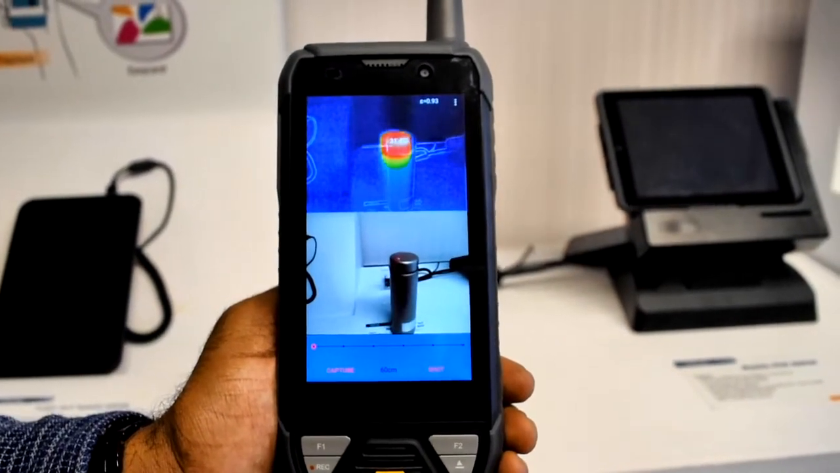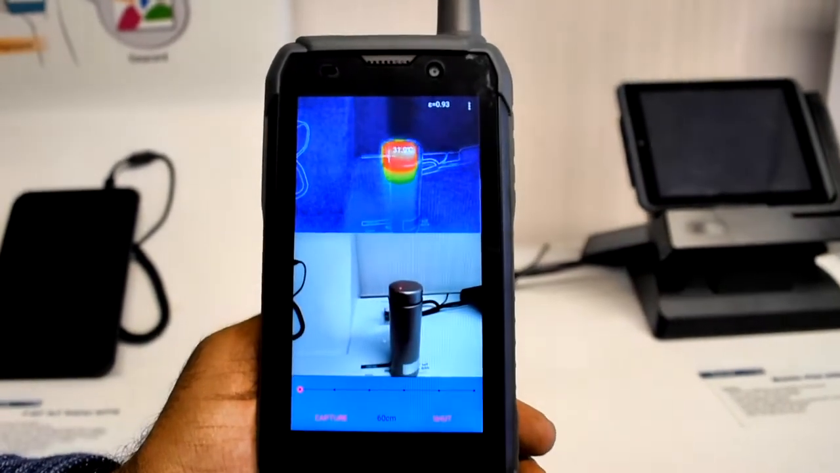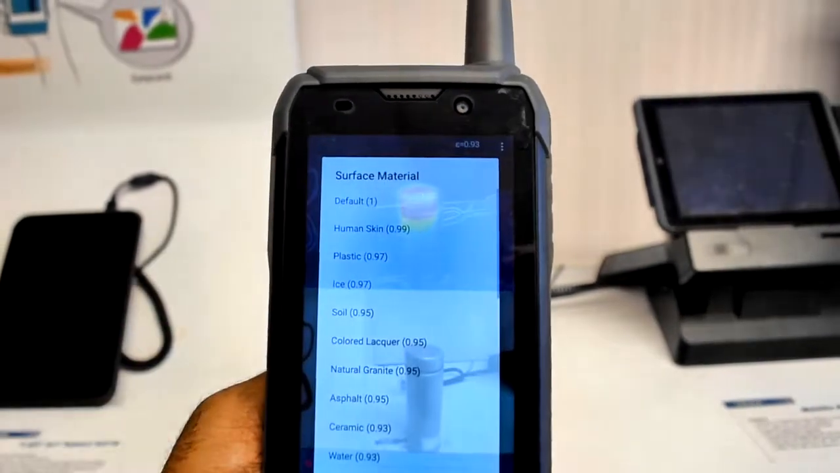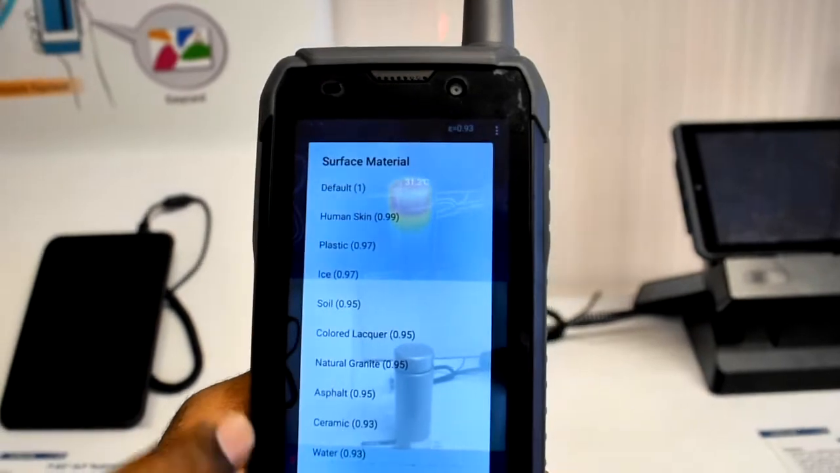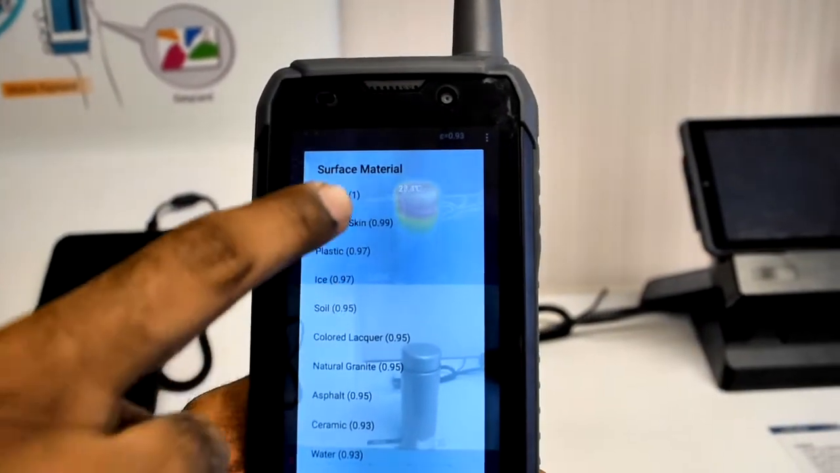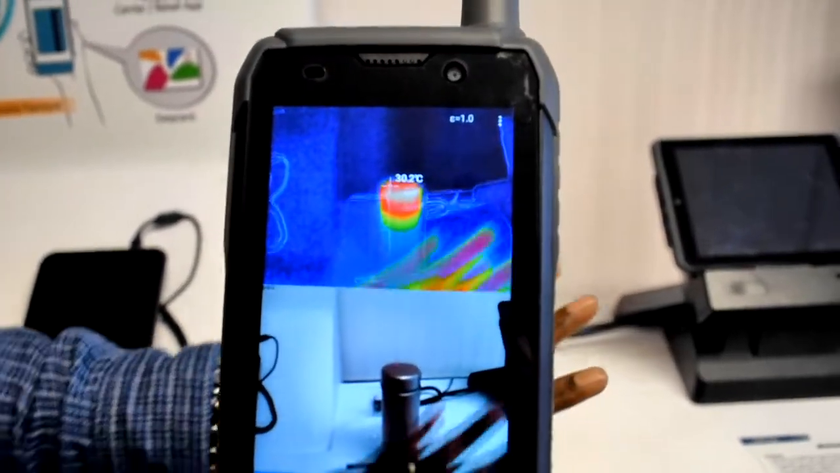Now I'm going to take you further into how you can do the settings in the thermal camera application. I'm going to choose the emissivity here. There are different surface materials for different objects. For example, for this demo, I'm going to use the default one. I'm going to give one more demo.